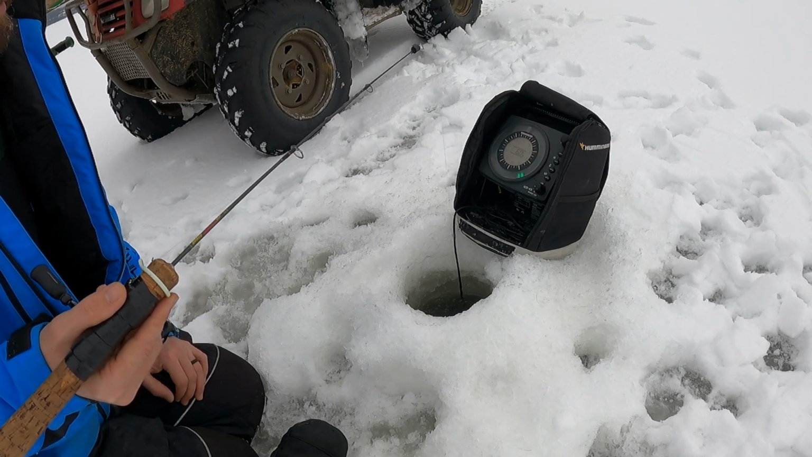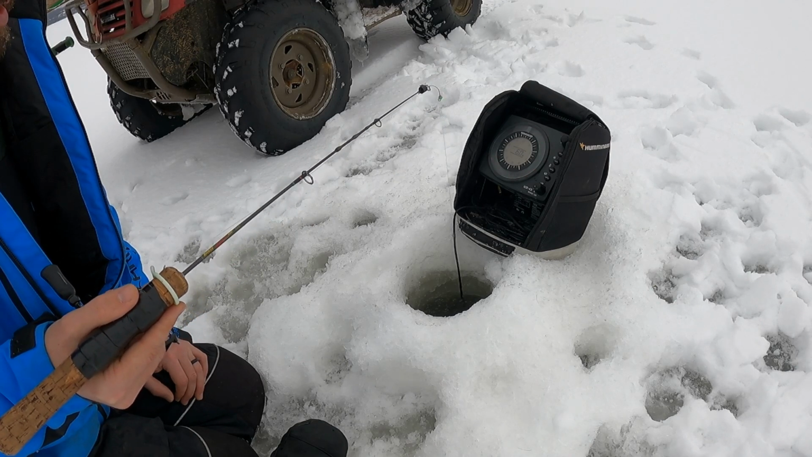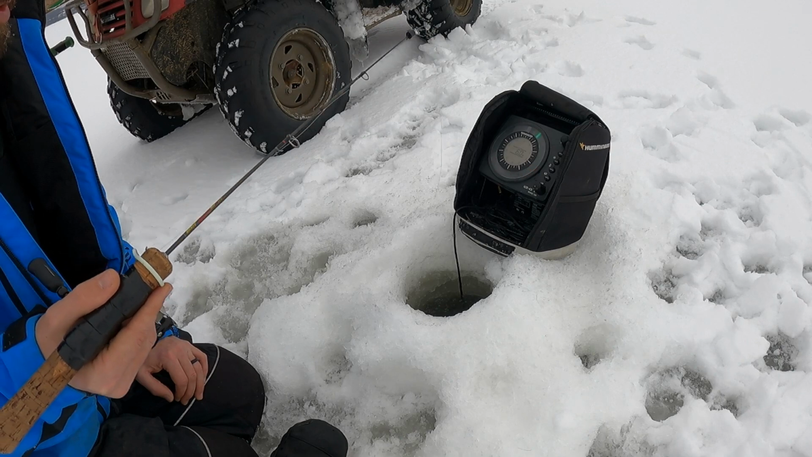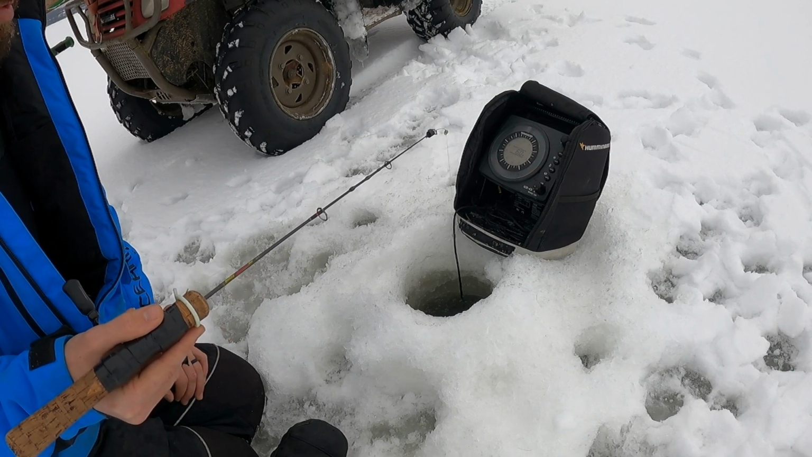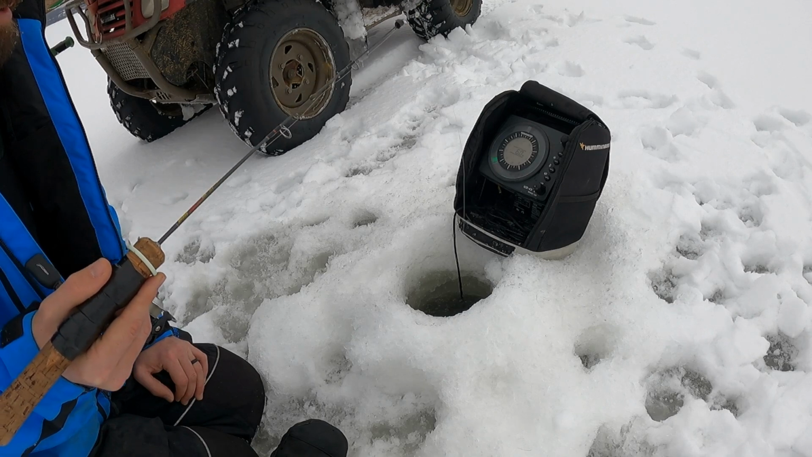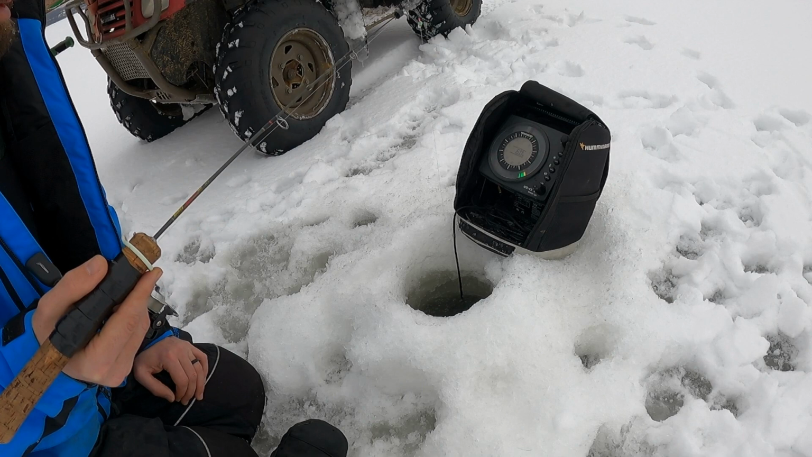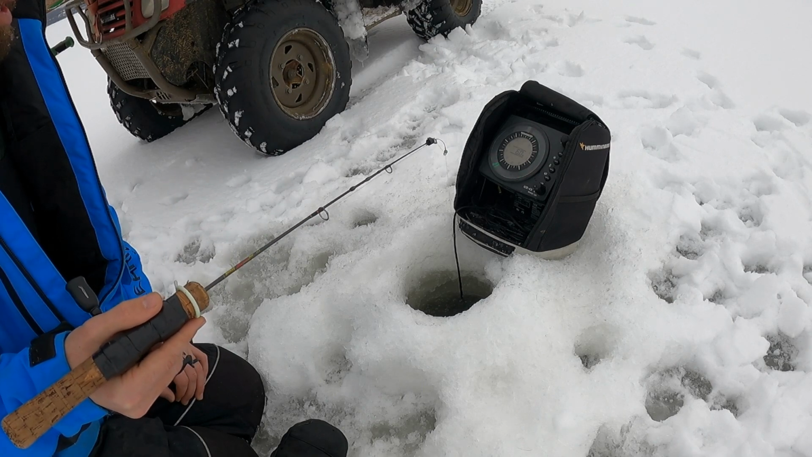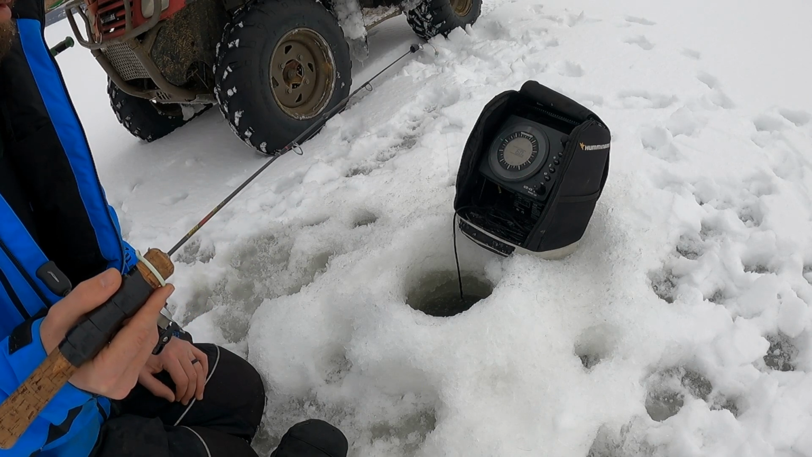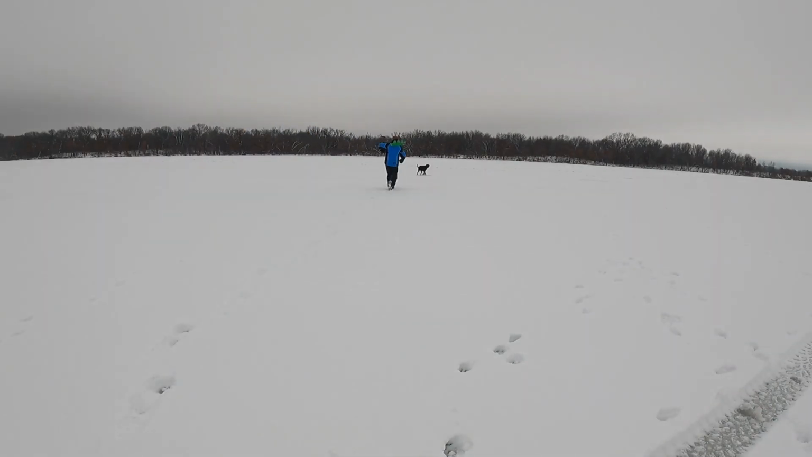Now, if I'm not marking any fish, which right now I'm not, same thing, jig in place a little bit, but sometimes I'll come up a little and just let it drop, really just trying to get their attention from wherever they're at, get something coming in to take a look. And then playing that game of keep away to get them to commit. At this point I stopped marking fish, wasn't getting any bites, which means it is time to drill more holes.